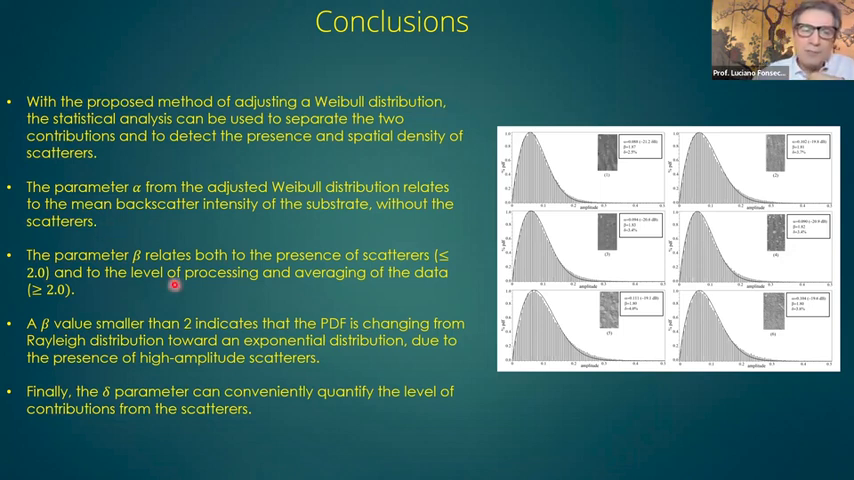The beta parameter relates to the presence of scatters if the value is lower than 2, or to the level of processing if beta is greater than 2. If it's 2.5, you have beam average backscatter. 2.6 is mosaic, 2 is snippets. 1.7, you have snippets contaminated with high amplitude scatters.